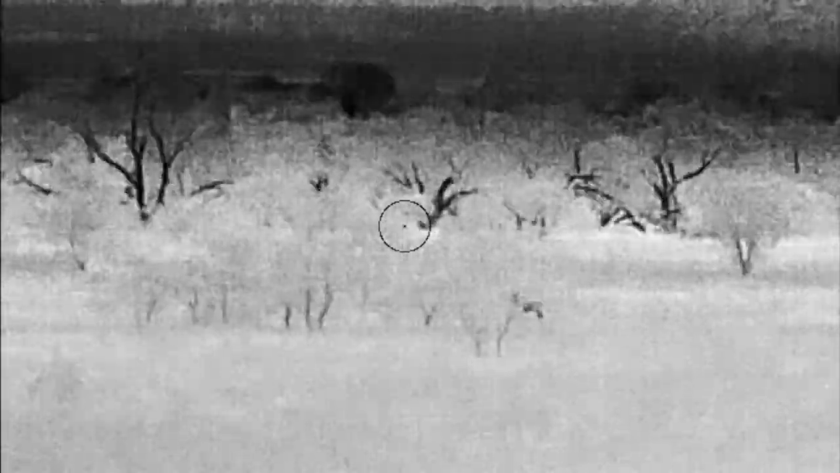Unfortunately, my gun jammed due to my brass catcher being misaligned. I dropped the jam case. The second coyote had worked itself a good 300 yards out. I gave it a swing. Even though this looked like a good shot, after checking my drop, my maximum point-blank range is 285 yards.